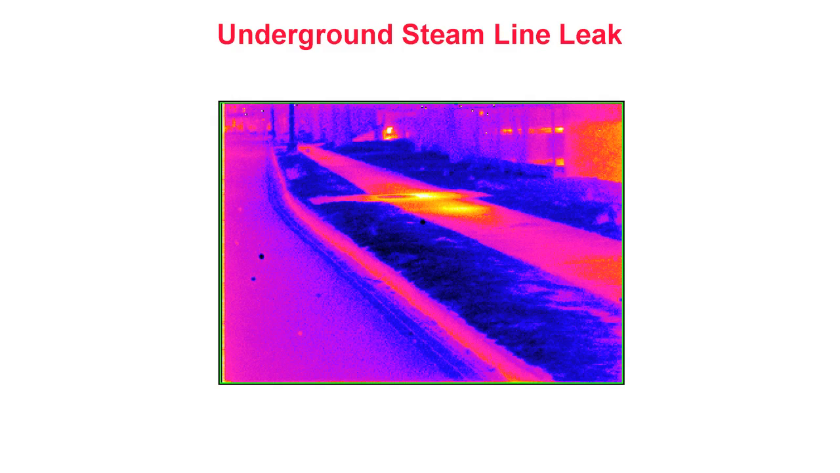Underground steam line leak. Thermography can also be useful in detecting leaks in heated or cooled underground piping systems. Here, we see a hotspot caused by a leak within a buried steam system located beneath a sidewalk. This infrared inspection is being performed at night from ground level. When a leak develops in a steam system, steam or condensate is lost to the surrounding earth. If the leak is sufficient for heat to reach the surface of the ground, the thermal imager can help detect the location of the leaking pipe.